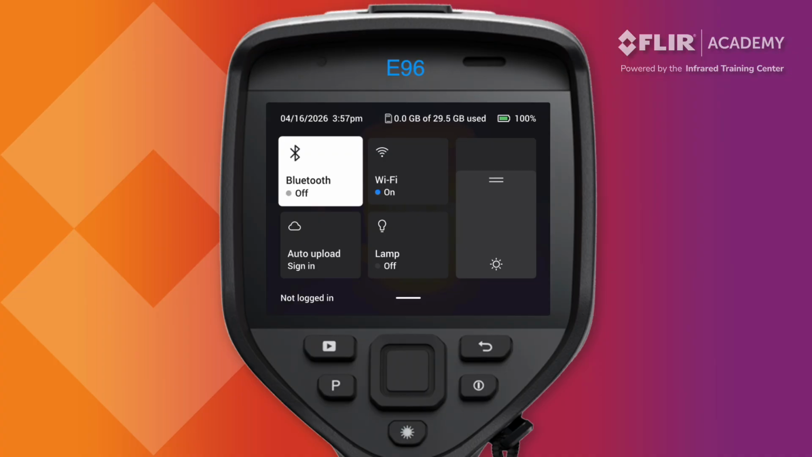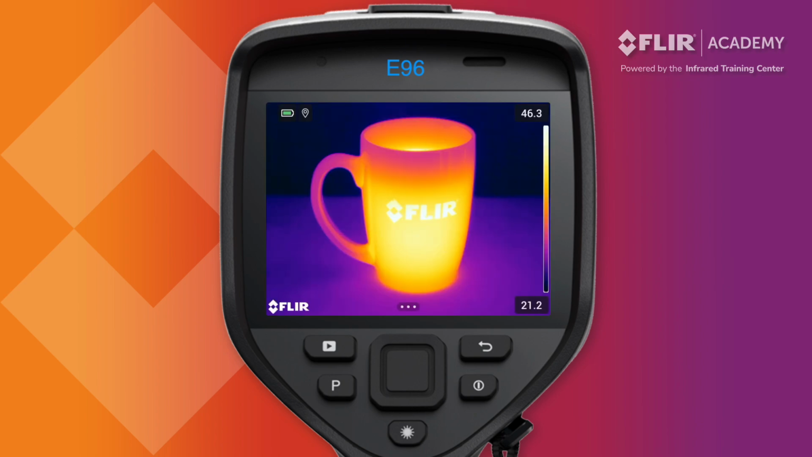Here you can turn Bluetooth and Wi-Fi on or off, sign into your Flir Ignite account, and activate the LED lamp to illuminate your target. There is also a slider here on the right that adjusts the brightness of your display. Swipe back up to return to a live image. The Image Archive or Playback button opens saved images and videos. The programmable button can be customized to run a specific function that is commonly used by the operator.